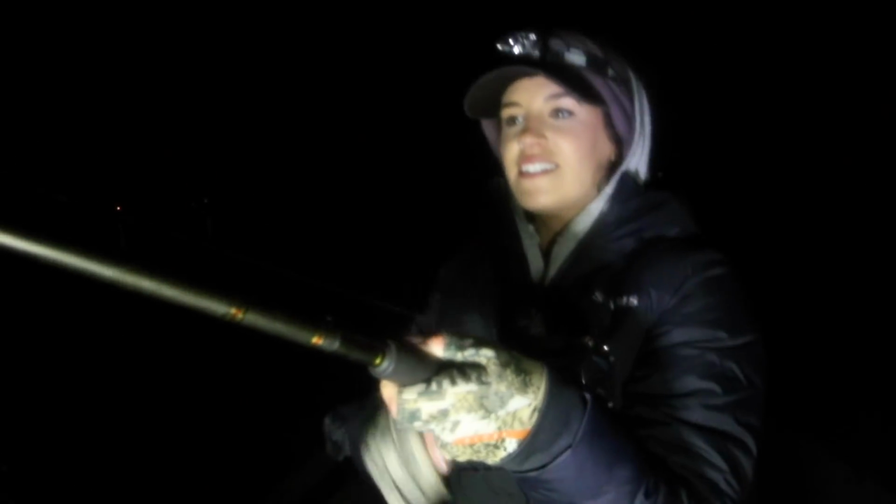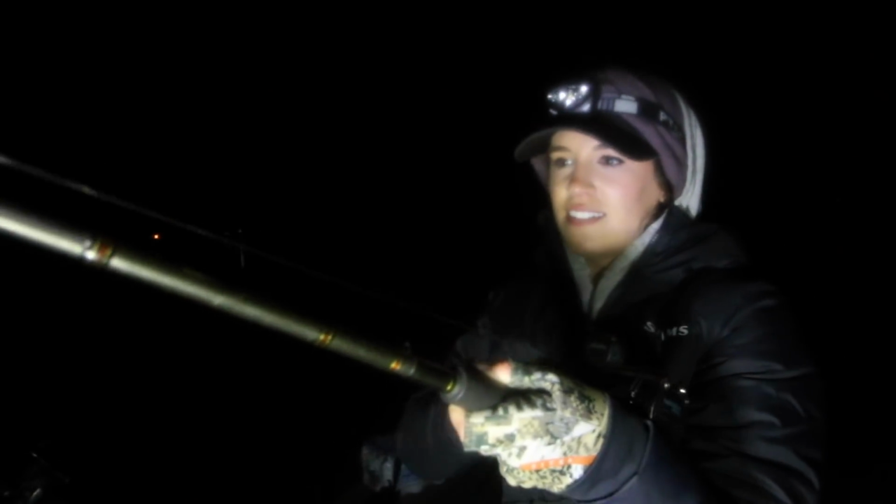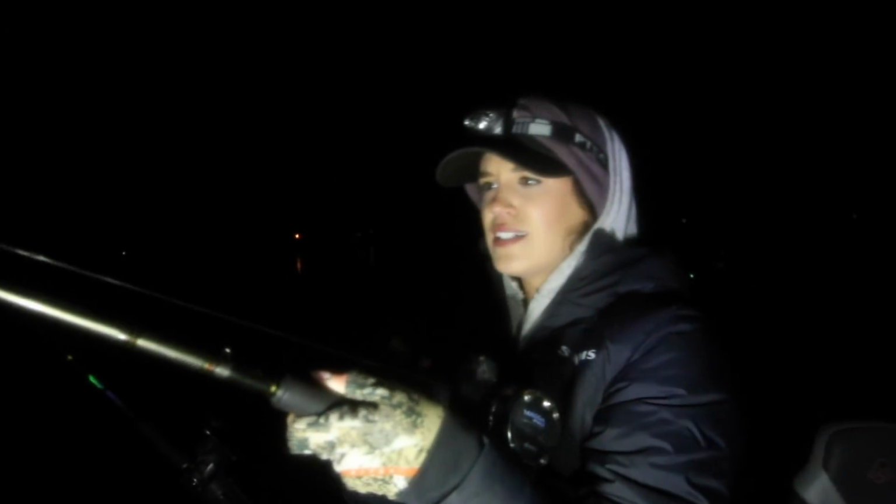Fish on. Hooked up. Opening day in northern Wisconsin. Oh, is that a big bass? Or is it possibly a large walleye? I don't know, but there are fish jumping everywhere.